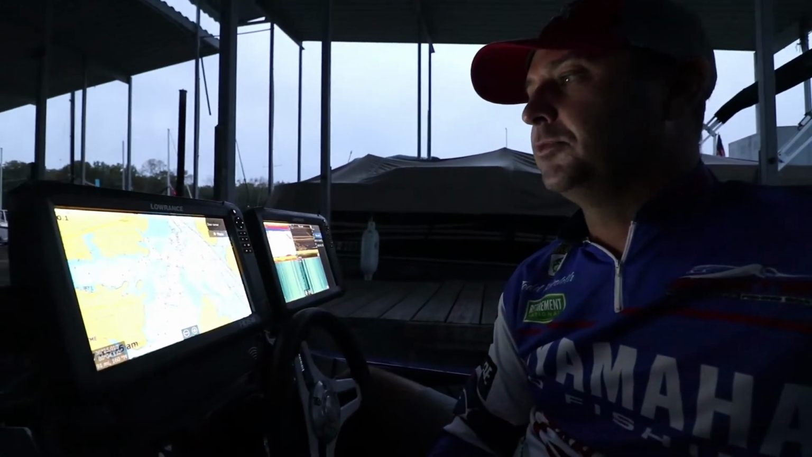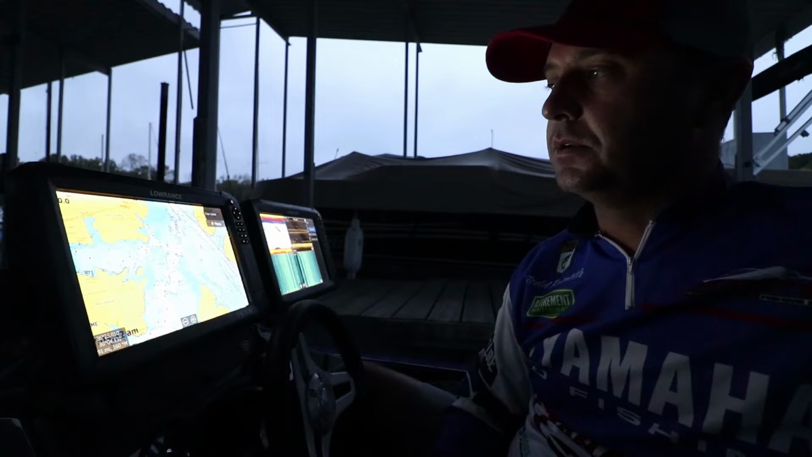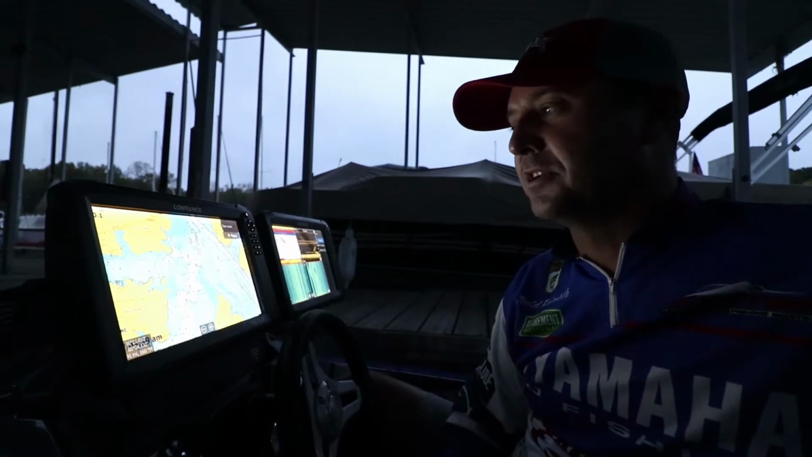You're not having to zoom in and out. You're not having to switch units. Those are the benefits to using two Lowrance HDS 12s here at the dash, and that's my philosophy and my reasoning behind it.